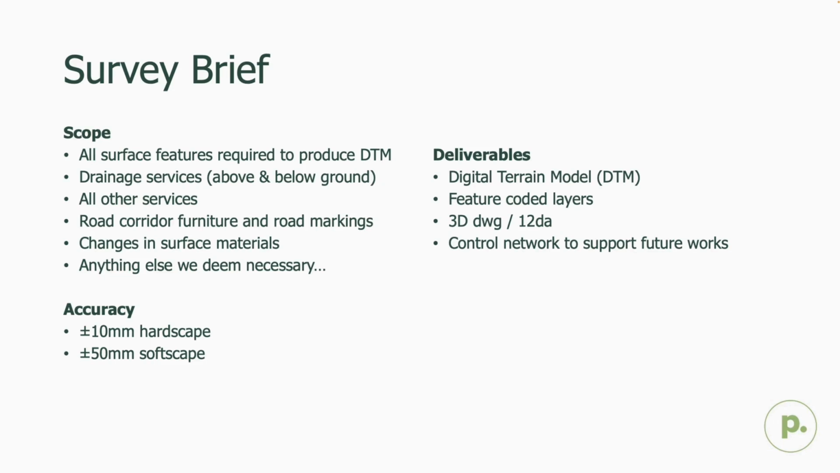So the accuracies required were plus minus 10 millimeters on hard stand surfaces like carriageways, curbs, retaining walls. And then for the softer areas like grass and gardens, plus minus 50 mil was required. In terms of deliverables, we were to submit an electronic data package containing a digital terrain model, 3D CAD files, and 12D files of the final outputs. And all of the surveyed features needed to be feature coded in their own layers.